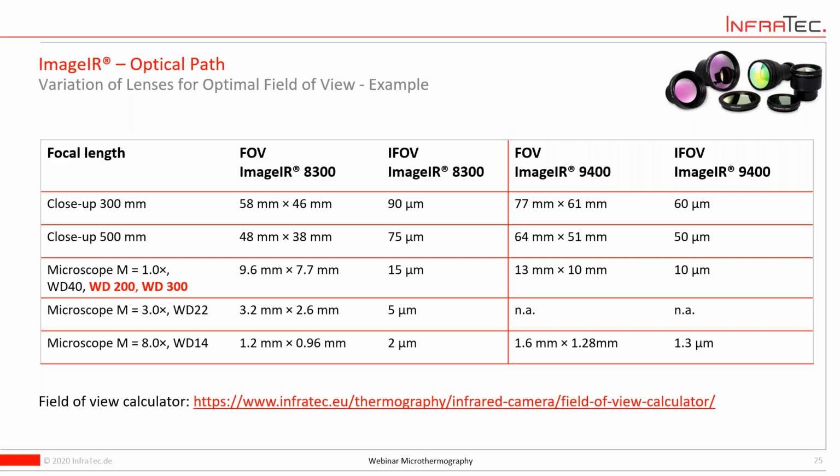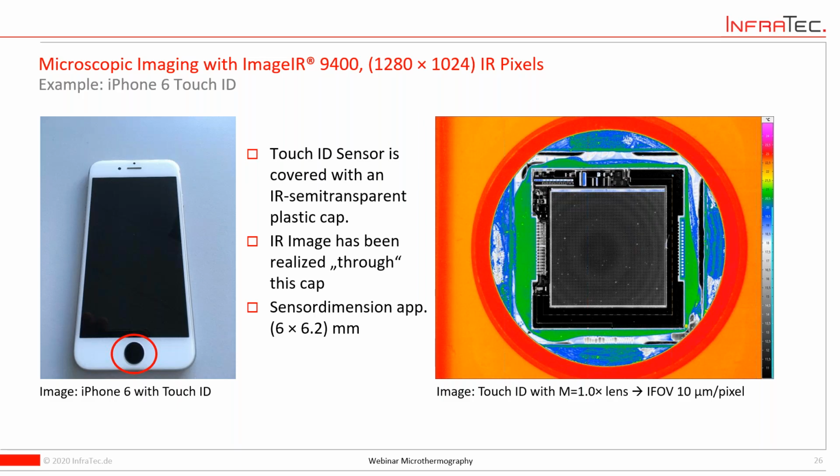So it's a nice service that we provide straight on our website. As an example, I chose this one here. It's a fingerprint sensor of an iPhone. It's not the latest model, but it's quite interesting to look directly through the cap actually. So the cover of the sensor is IR transparent, so we didn't remove it from the iPhone, we just positioned the camera on top of it and then made these beautiful images.